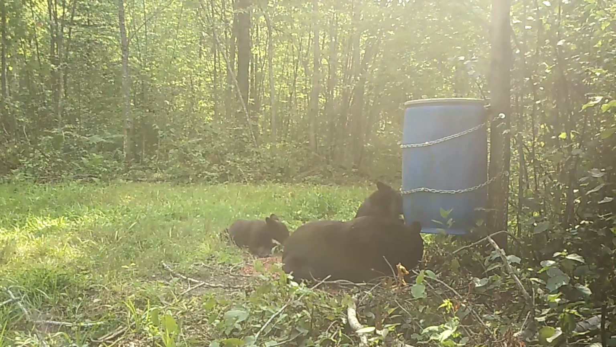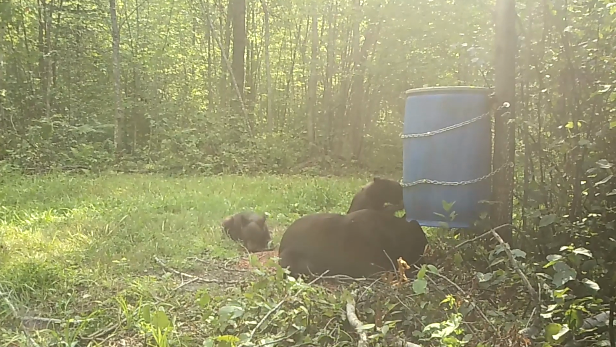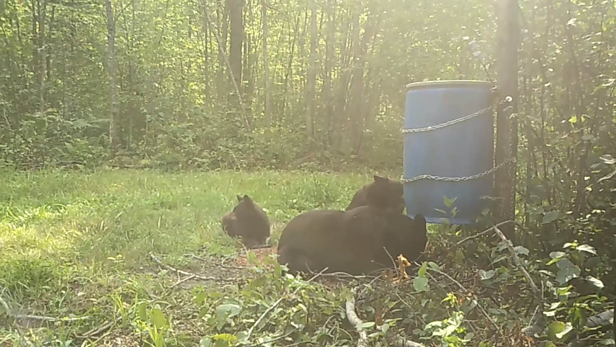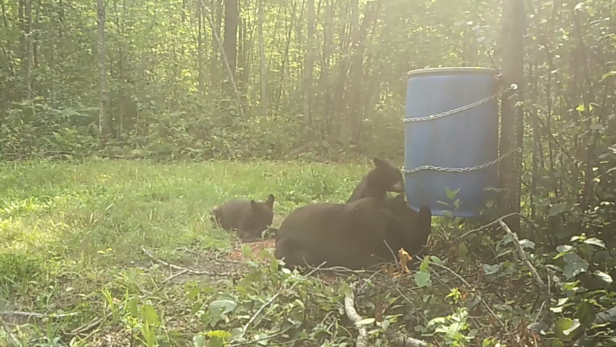Again, this is probably around 4:30 in the afternoon. They stick around for quite a bit here, eating and enjoying the weather.